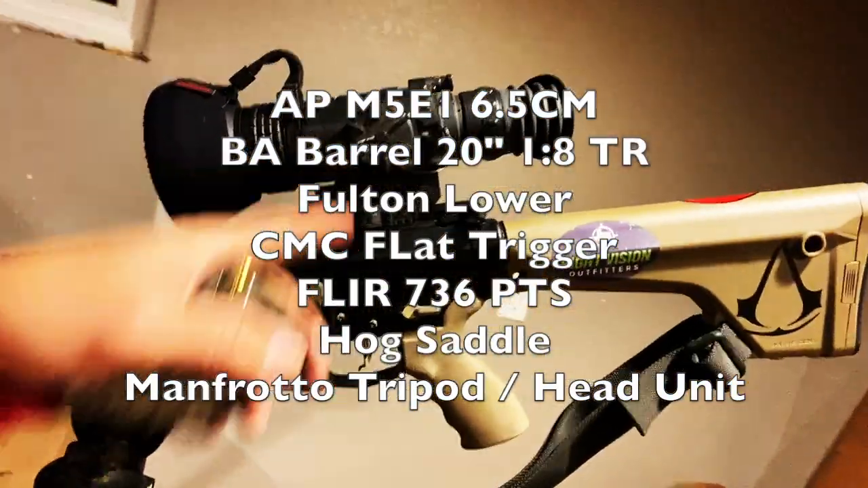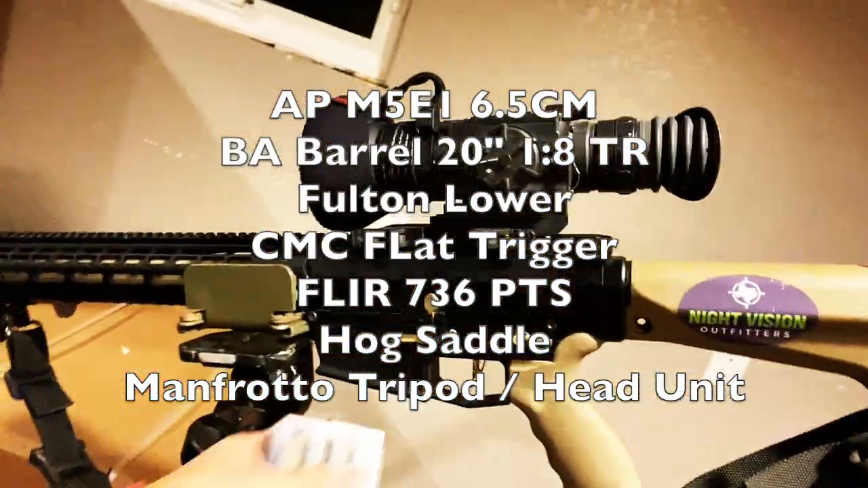Of course, I've got the FLIR 736 Pro on my Air Precision 6.5 Creedmoor. We'll get this bad boy loaded up and hopefully get a coyote down. I set up underneath the deck because the wind is going right out that way, especially when you get to here. But more importantly, we've got a pretty bright moon. So let's see if we can call one in.